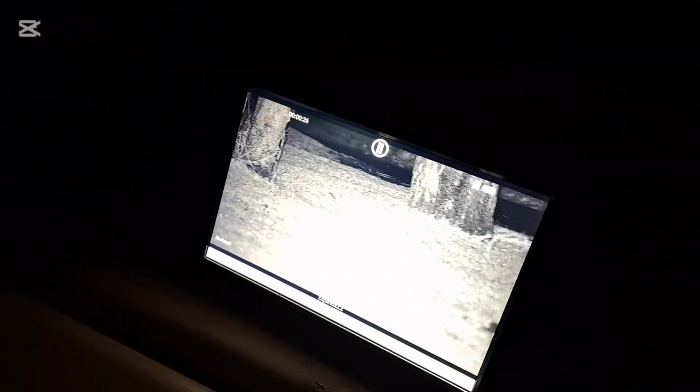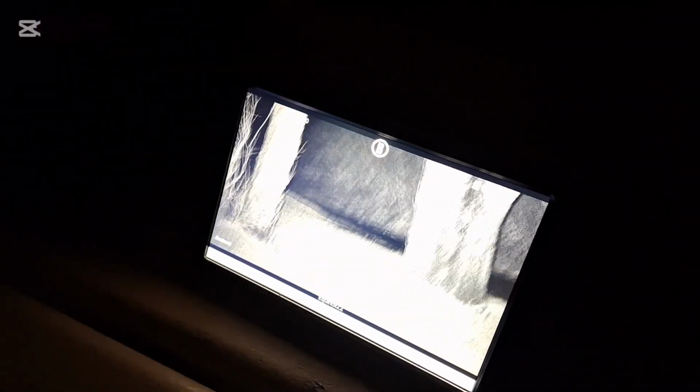It's got my night vision set up here. As you can see, it's windy, very windy. I just heard something over that way, something in distress, some animal, but I didn't capture anything, I don't think. Yeah, nothing so far.